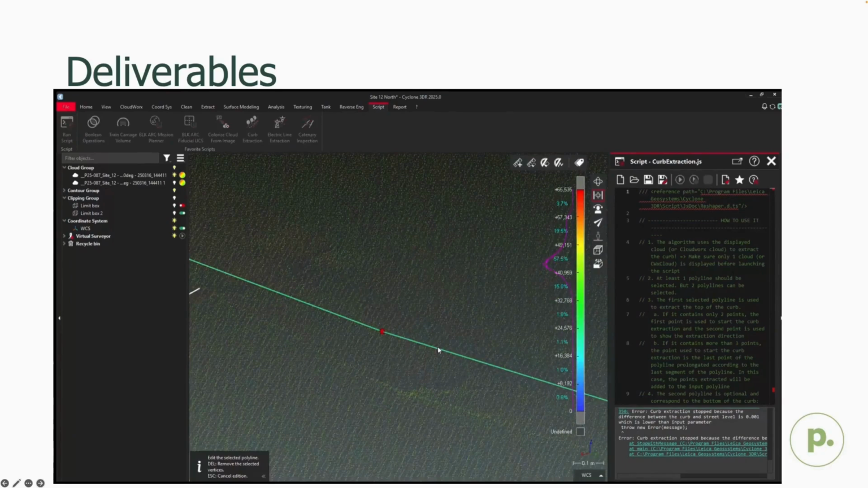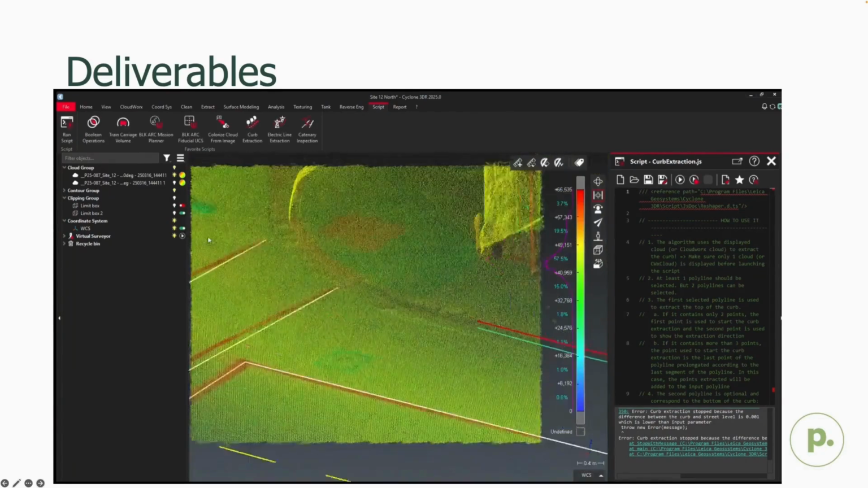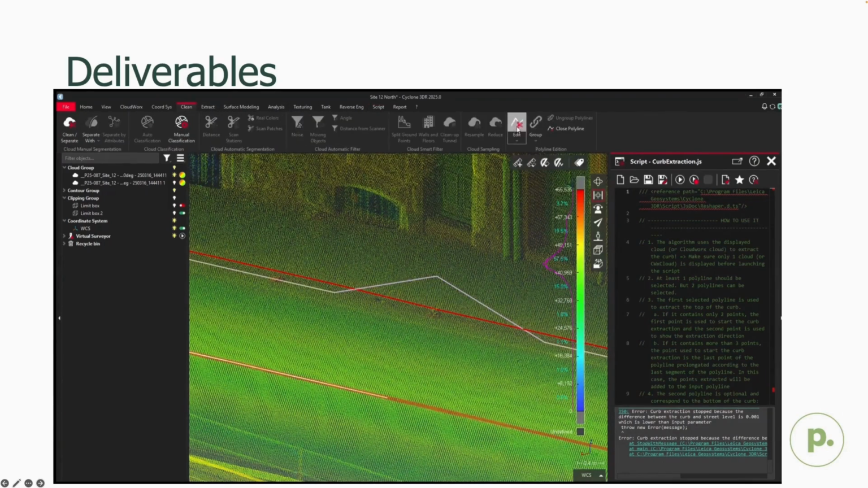Now, while this was pretty helpful and saved some time for us, a thorough check of all the extracted curb lines was required. As you can see, this tool can make mistakes which required corrections before we could even think about using the data. And even with a lot of manual rework, we saved a considerable amount of time in the office as 3DR did the heavy lifting on the curb extraction.